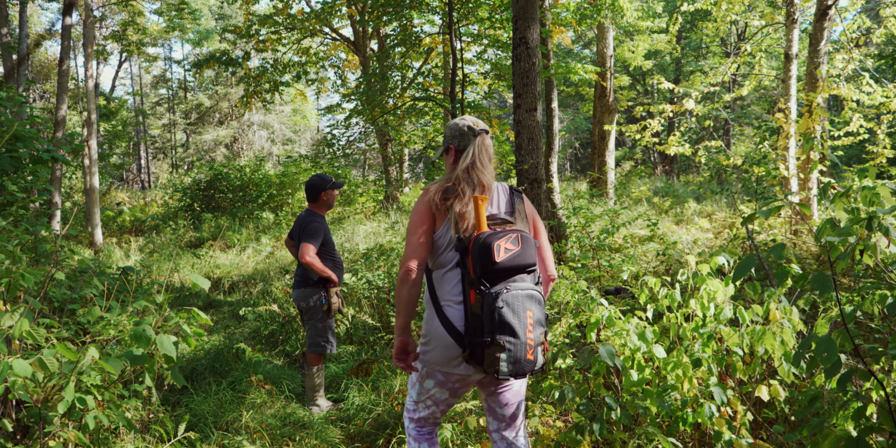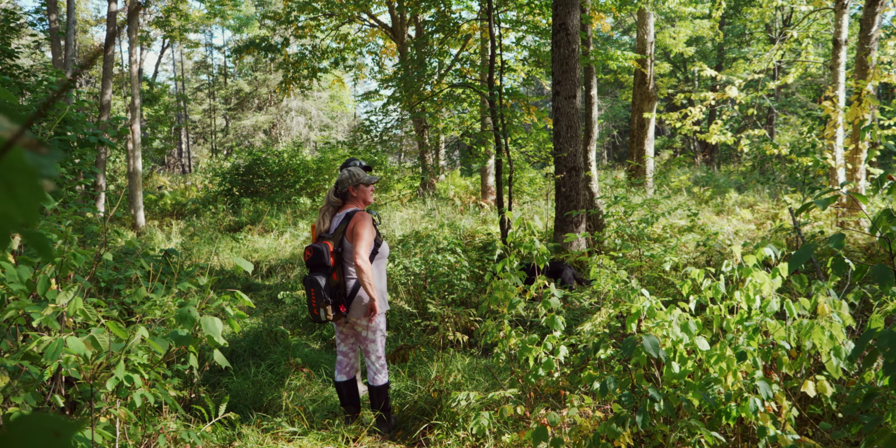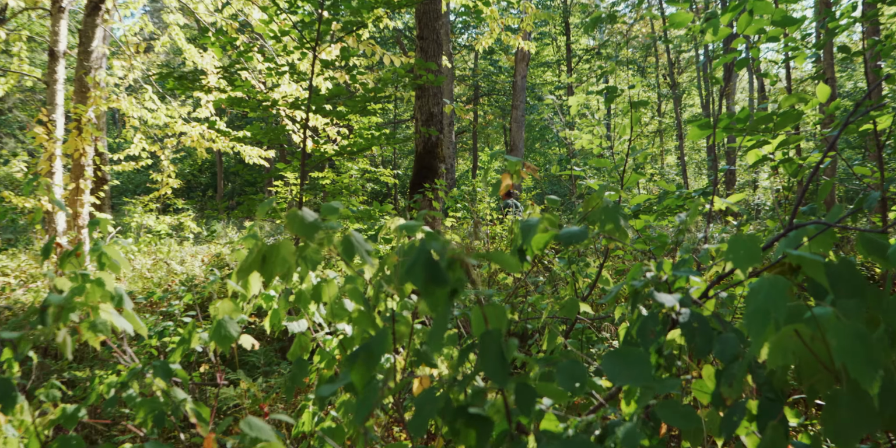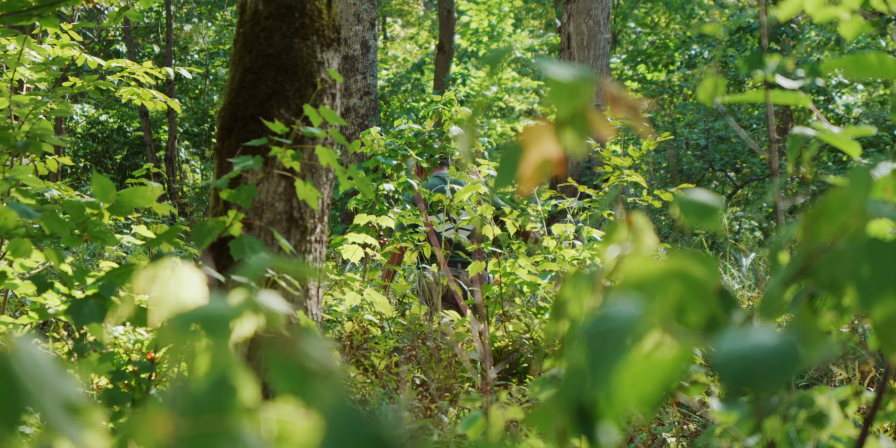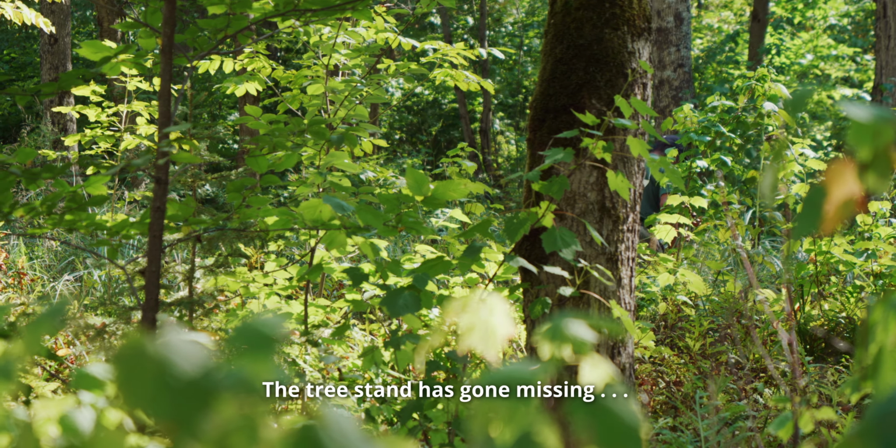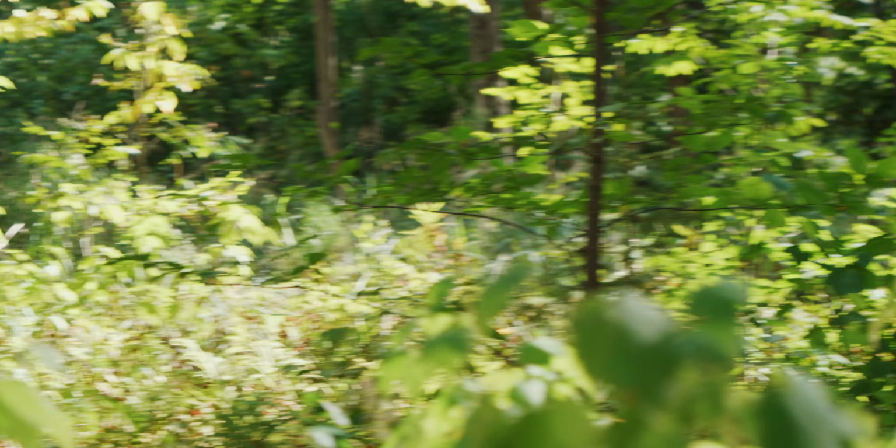Yeah, I wouldn't be surprised. Tell Lindsay when he's getting close to it. The deer stand? I think you should be able to see it from here. It's a metal tree stand on the left. Well, then it should be on the ground, right? Oh, it is now.